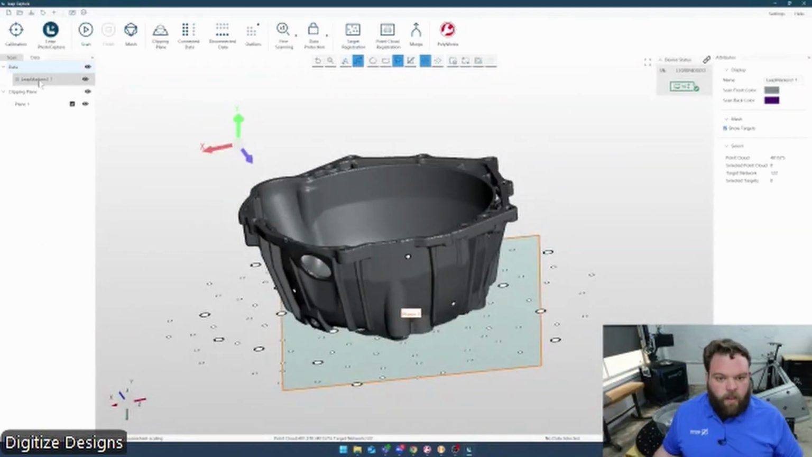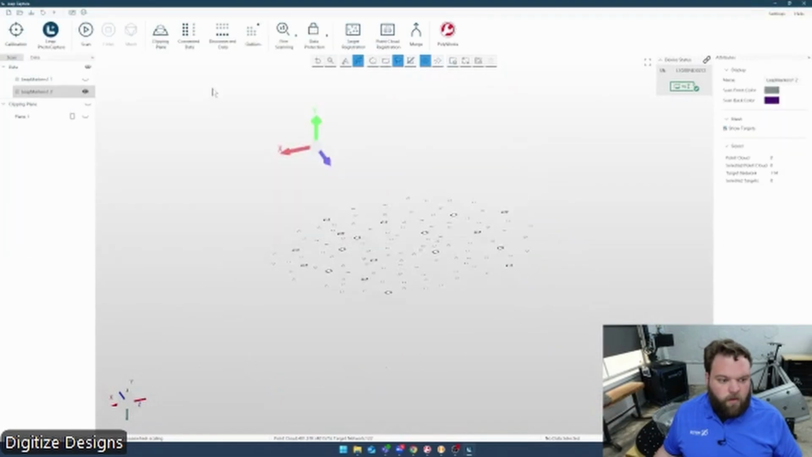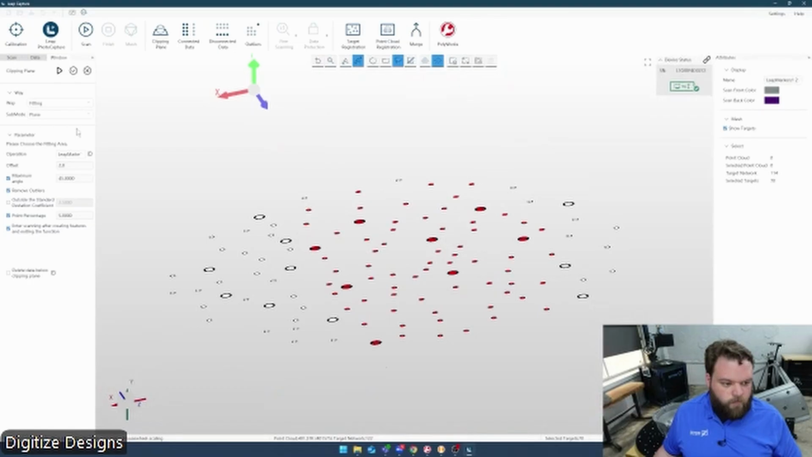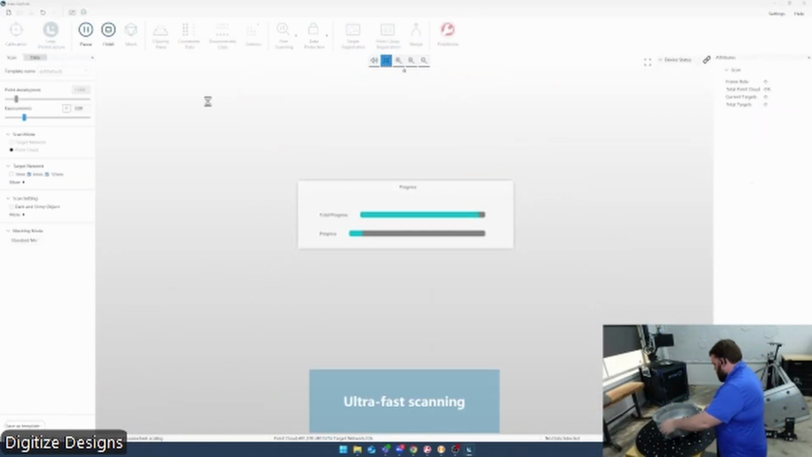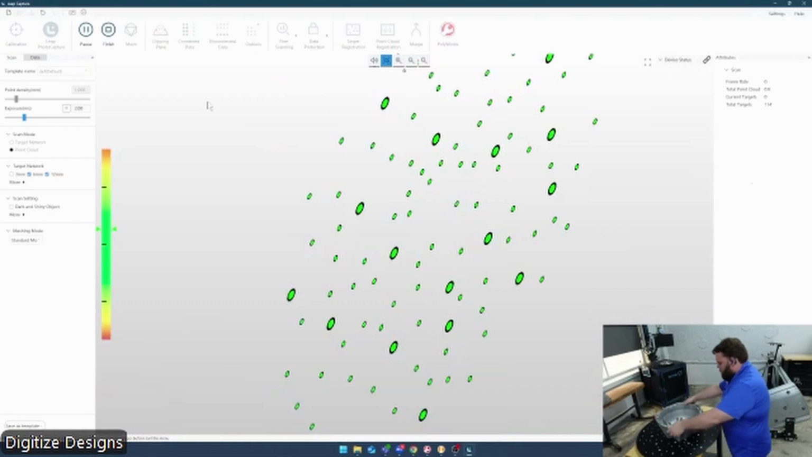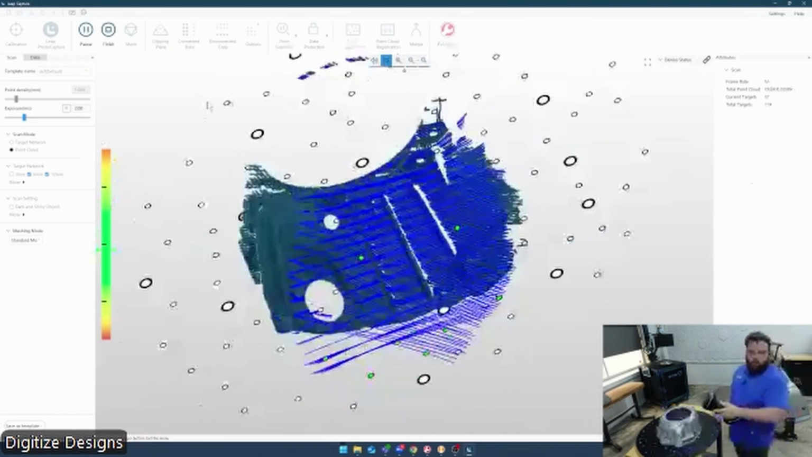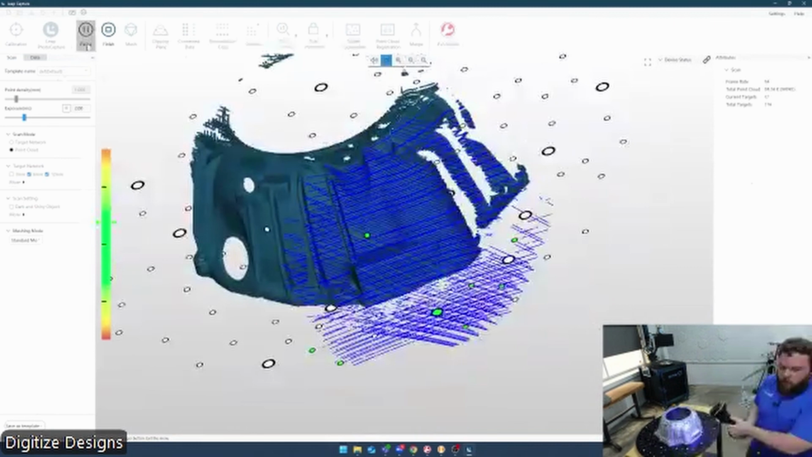We'll do another scan. I'll bring in that template again. We'll set up another clipping plane. Flip this part over. And then we'll repeat one more time. Let me turn on those other laser modes we were missing so I can show you those.